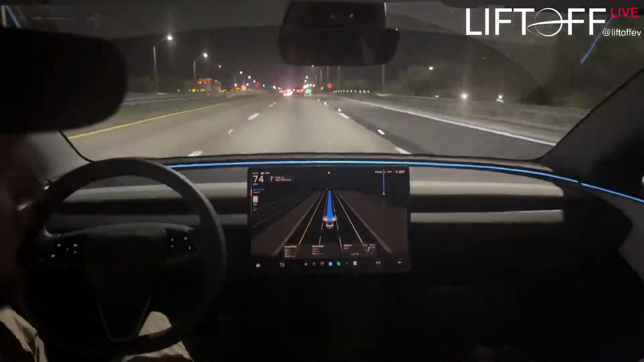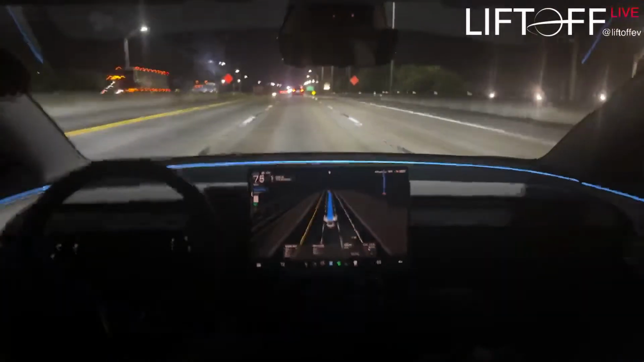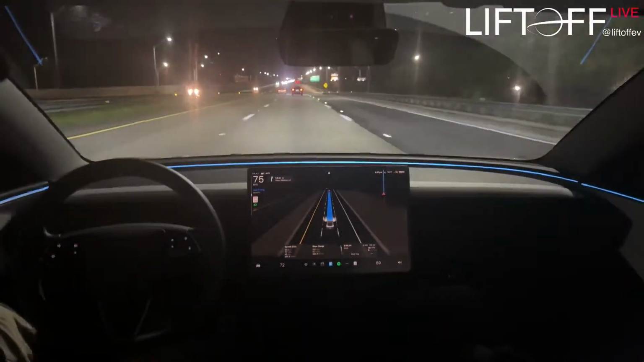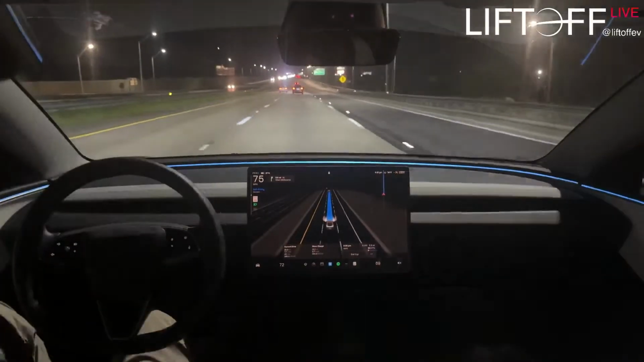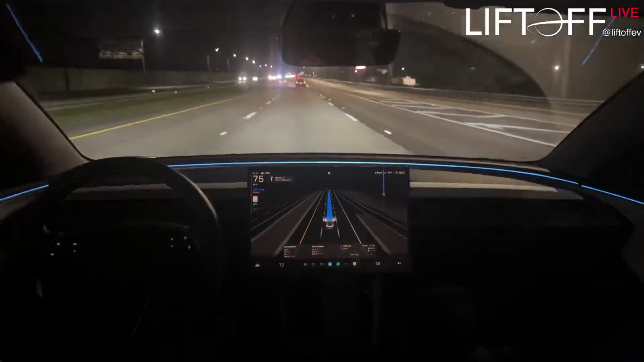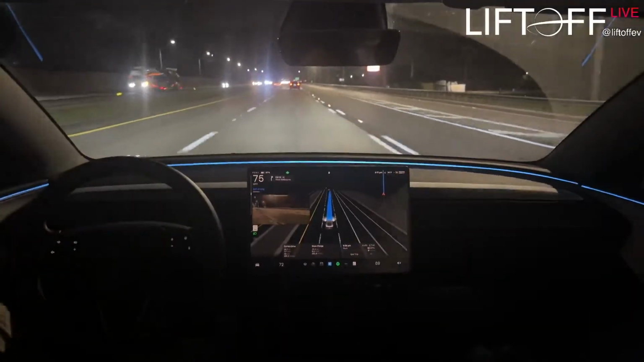I feel like I'm switching between the different driver profiles just to test out the new ones and see if the existing ones that we already had have changed at all. But so far I haven't really been disappointed with how the car is driving at all, except for when it tried to go down someone's driveway.